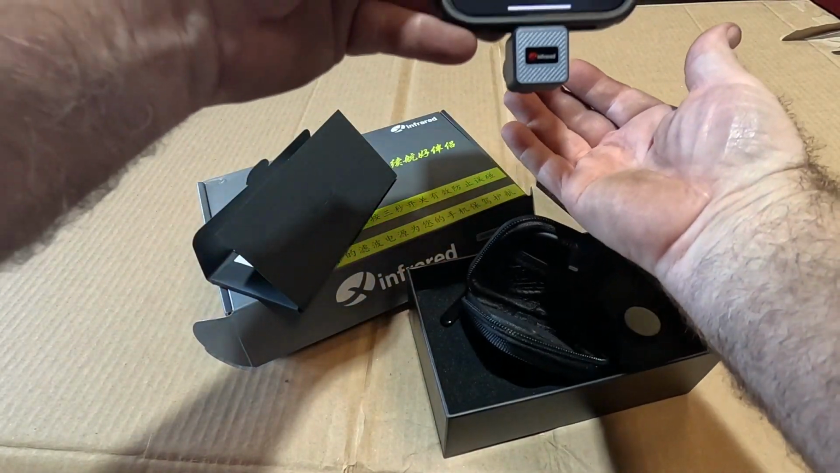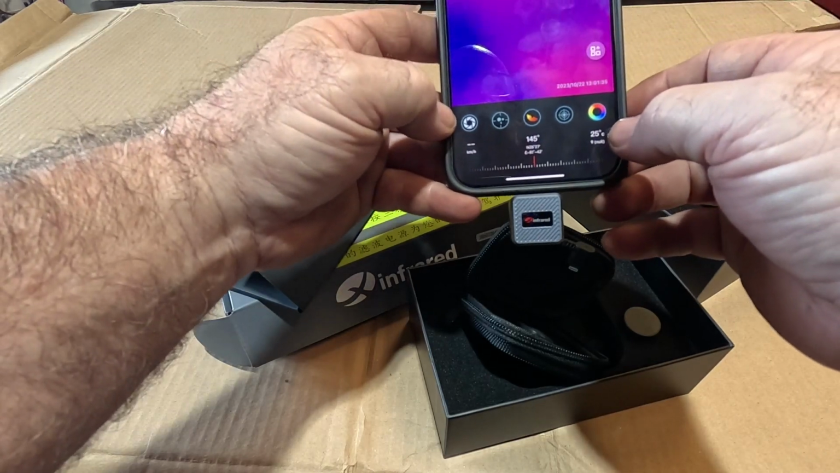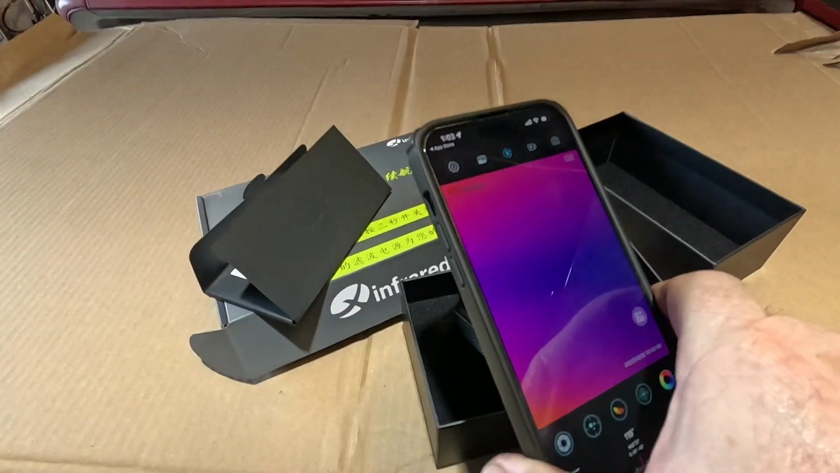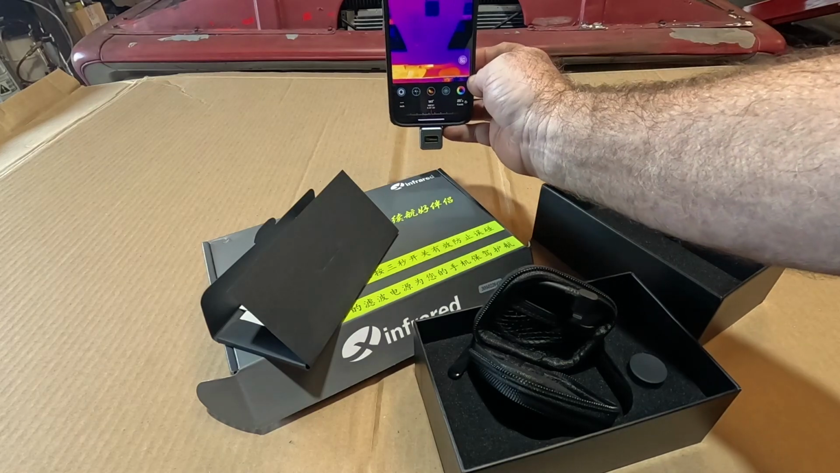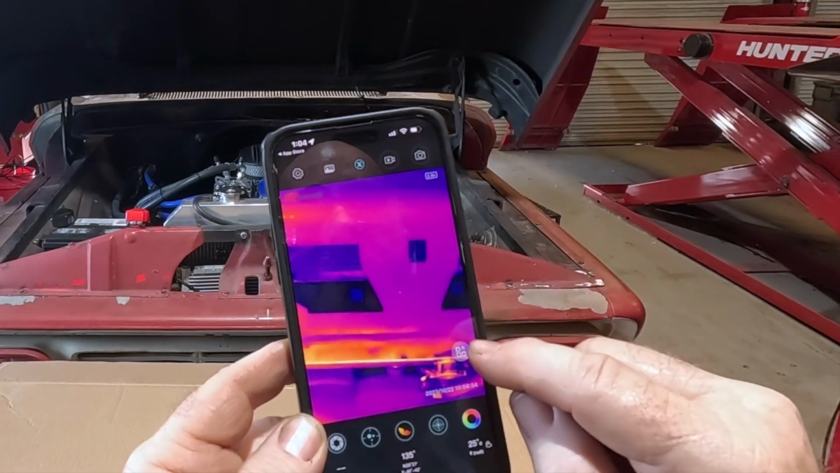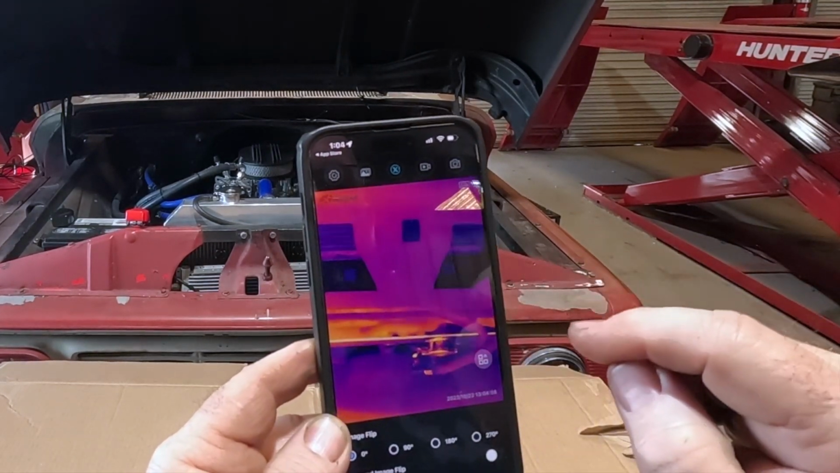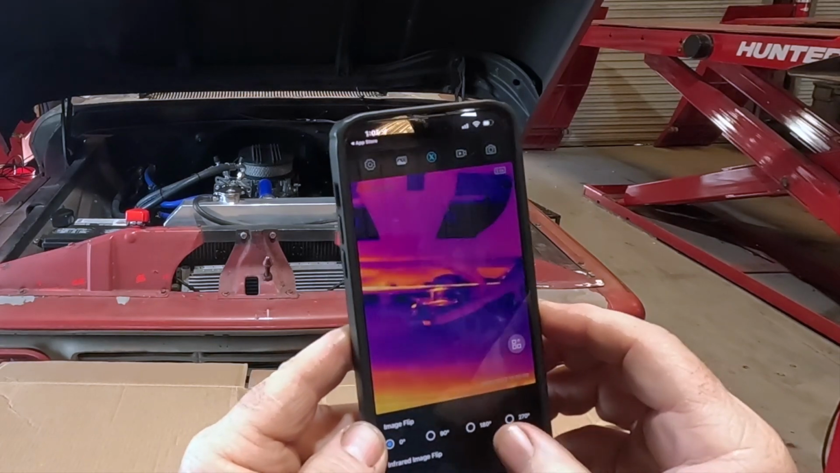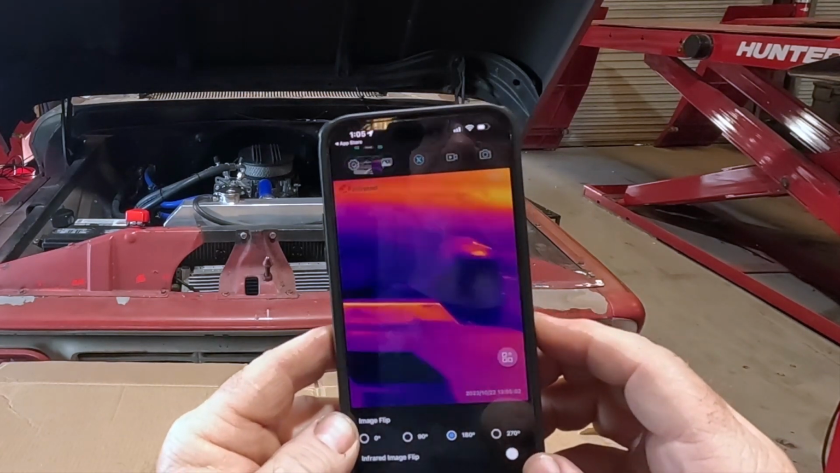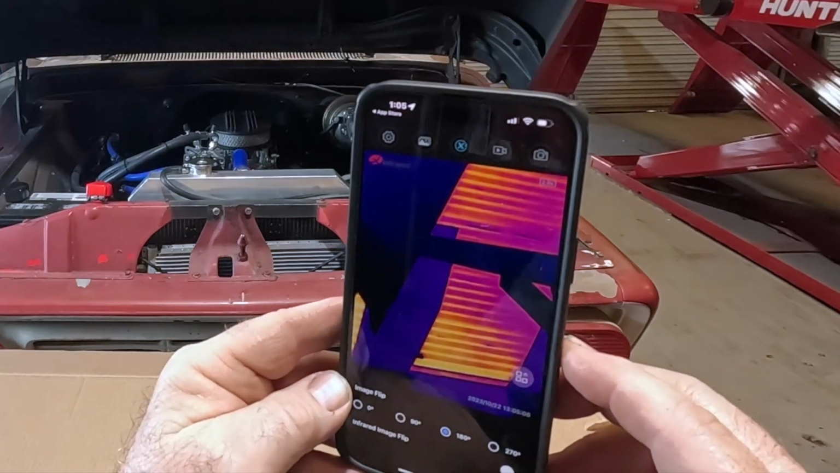Alright, now it's awful close up. Let's try to see if we can back that up. Isn't that interesting? I can see my truck, but it's way zoomed in. We don't want that. This little prompt on the screen, toolbox, image flip, that's my problem. That's why everything looks really weird to me, because everything was upside down. So that's my truck. You can see the doors to the shop.